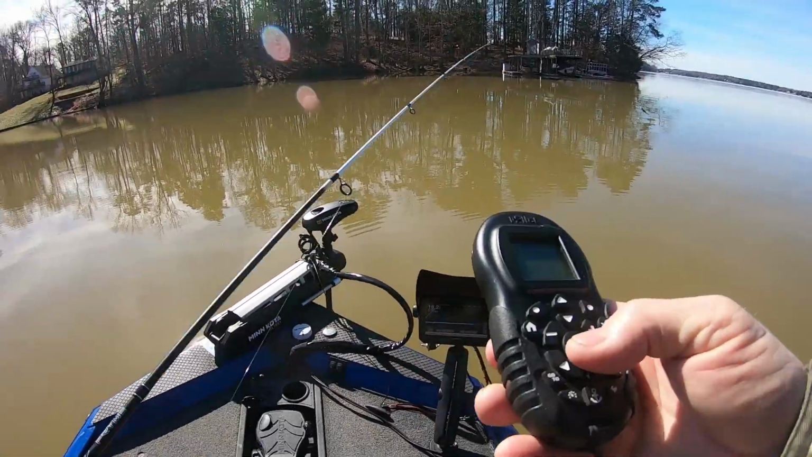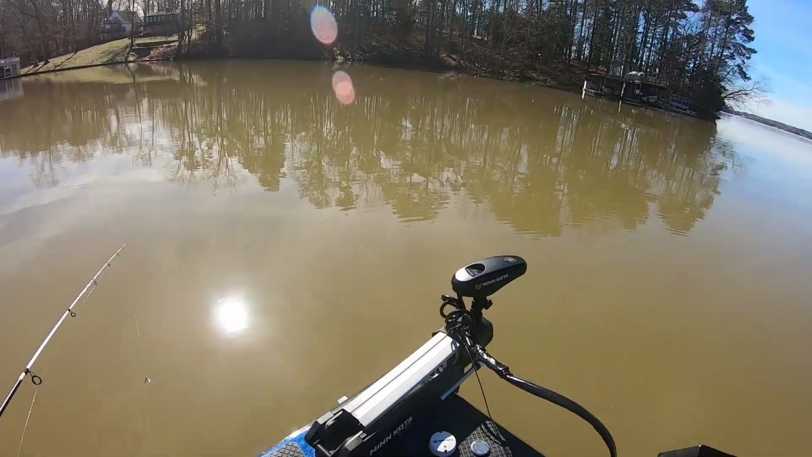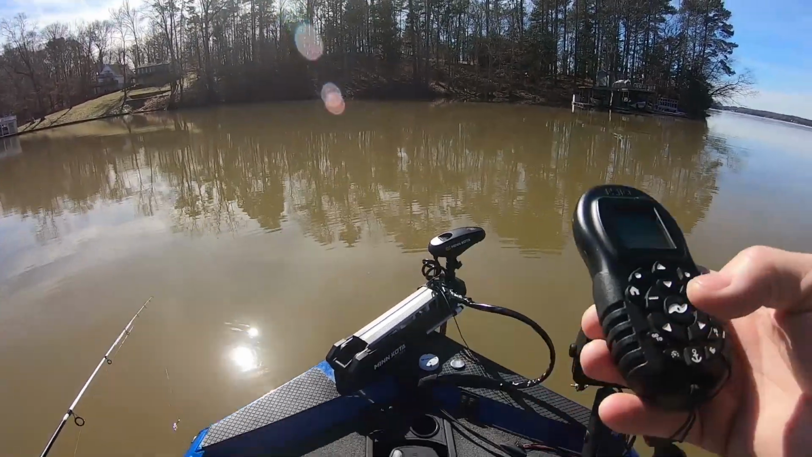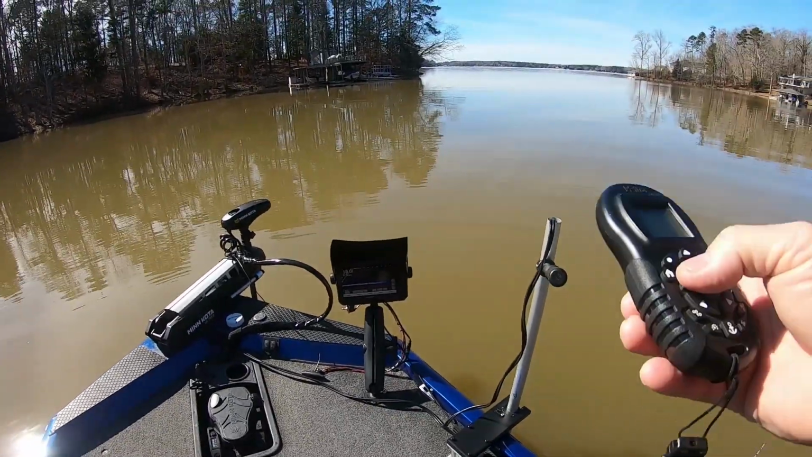I use my remote for that, guys. This is what I like my remote for. It automatically goes right back to whatever I've got this sitting on down here. Let me change it. I usually run it on 2 or 3. So here's what I do. I can see the depth finder better back here. Okay, just sharing with y'all what I'm doing.